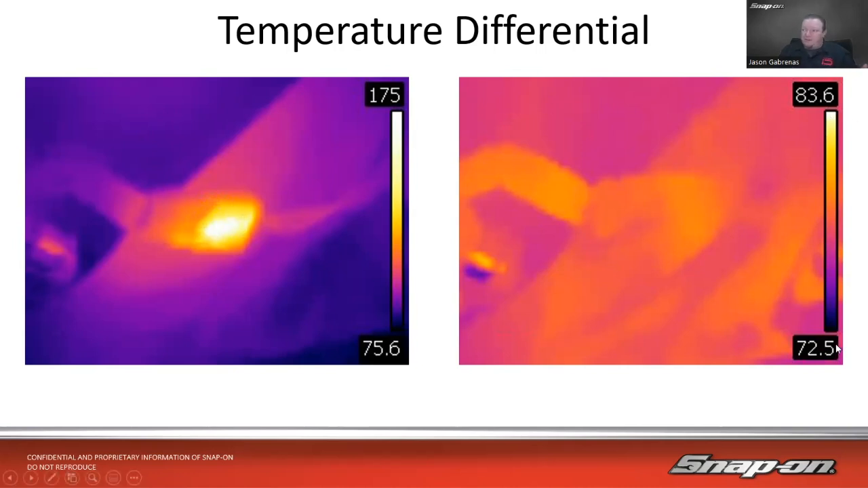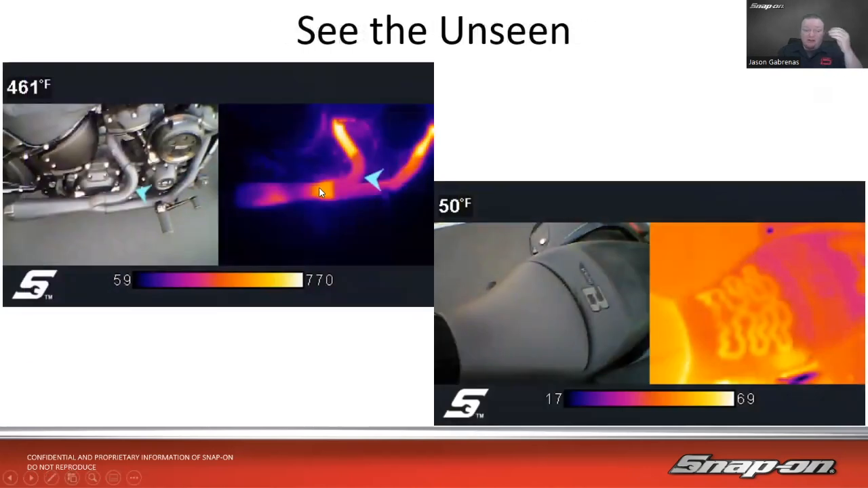Because 83 is like an 11 degree difference between the high and the low here. So from the coldest purple to the hottest white, it is 11 degrees, but over here it's a 100-degree difference. Big difference between those two, but that's how it works. It's a temperature differential. It allows you to see the unseen, as we say.